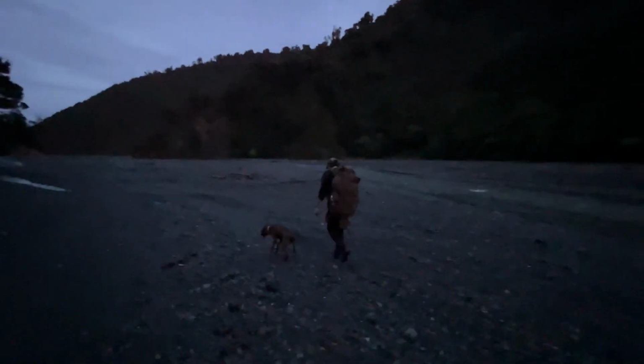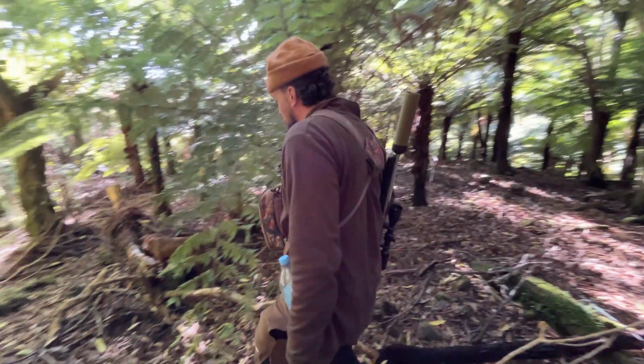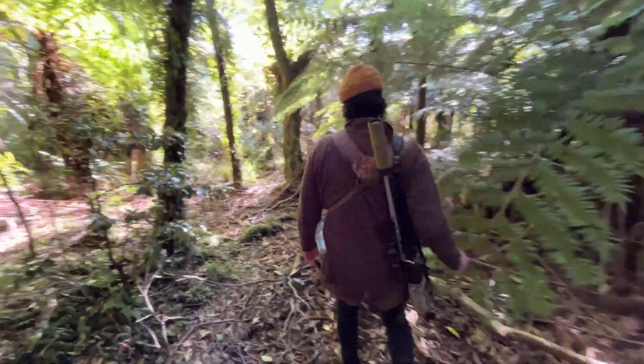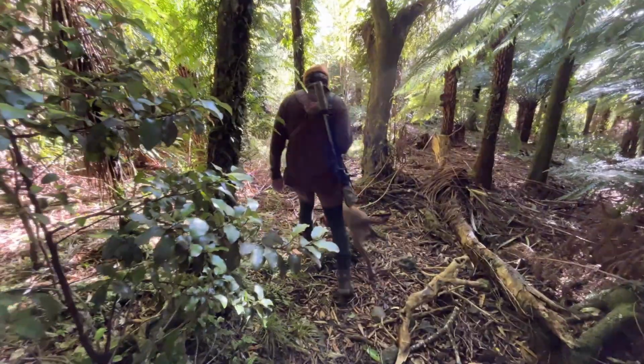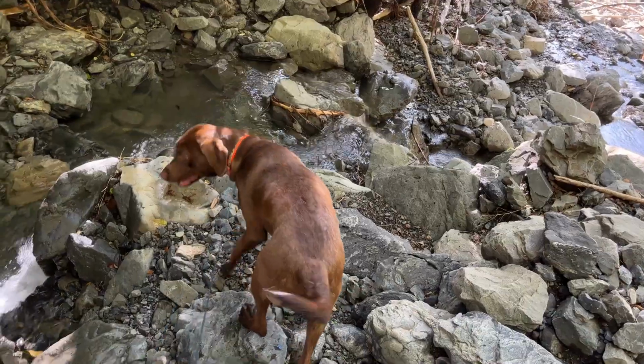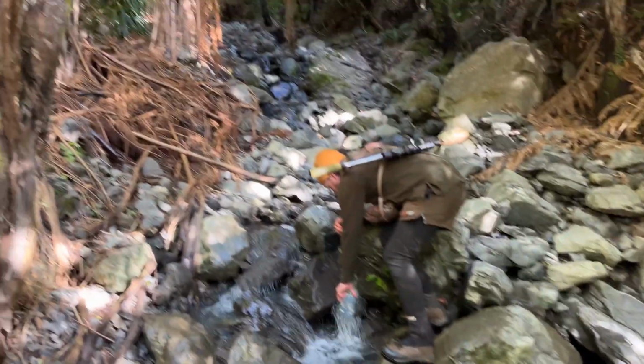We're heading into the Orongorongas. That sign is creepy. Hit the river at first light, hoping to bump into a deer. As we headed in to pick up the cam, we're in for the weekend. As we cruise down the valley, very important to stay hydrated and get some of that good mountain stream in you.